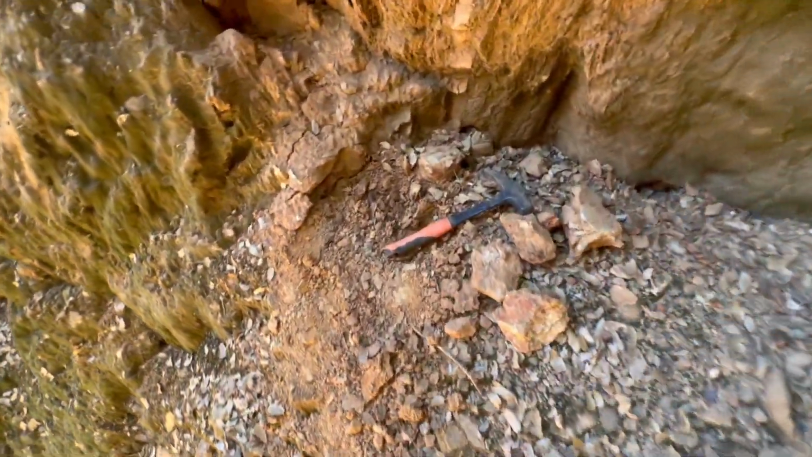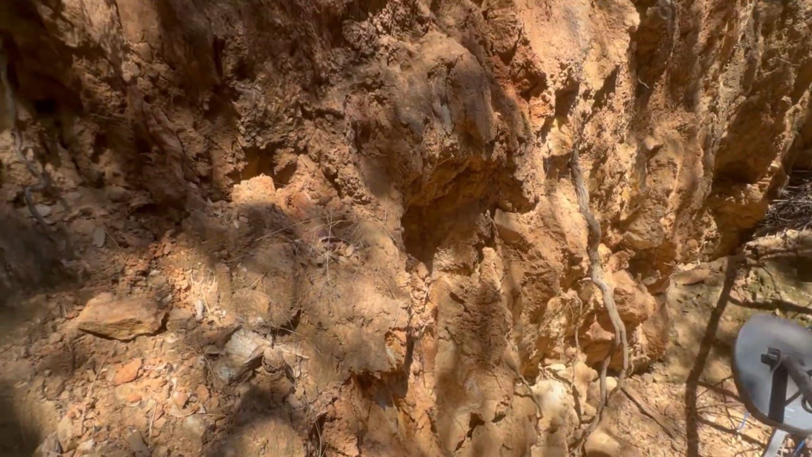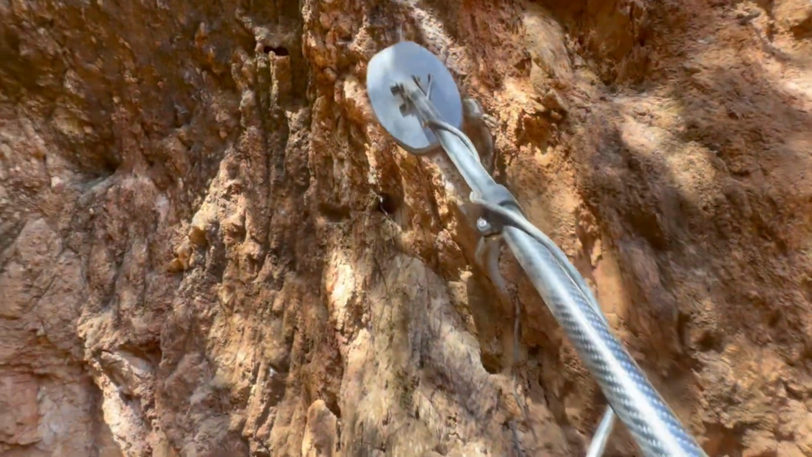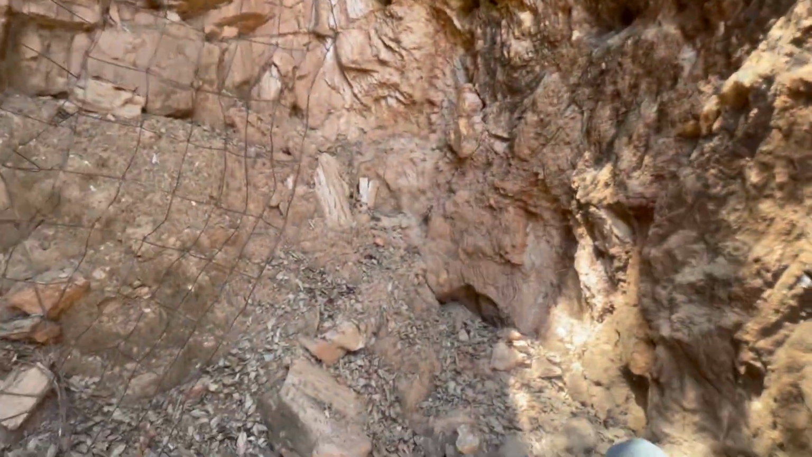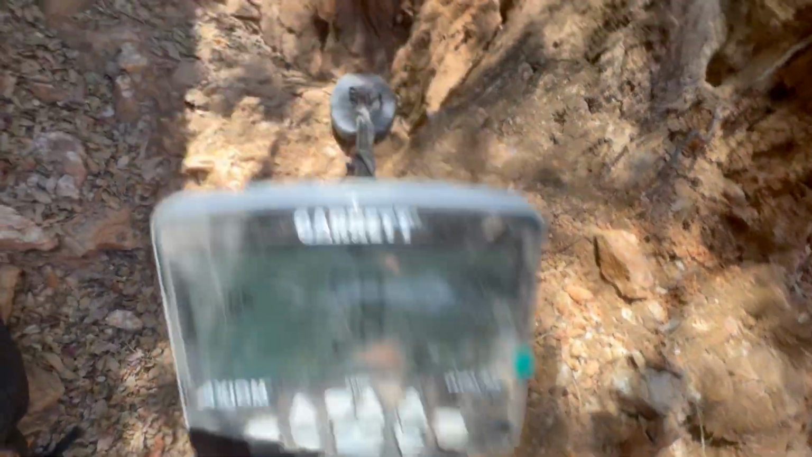Then, like I said, there's something right in here that was really setting the detector off. So I just wanted to share some of the noises going off. Not only do you have what's going on down there, but when you hit some of these quartz veins, I have it really quiet right now.